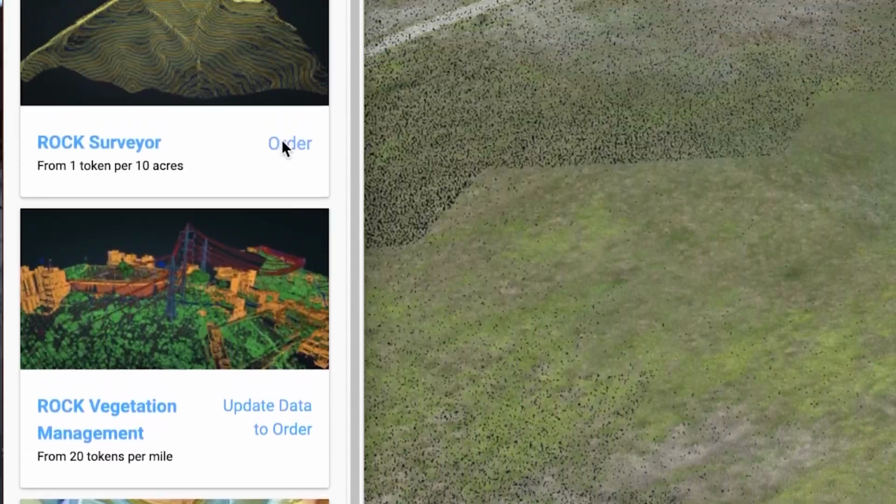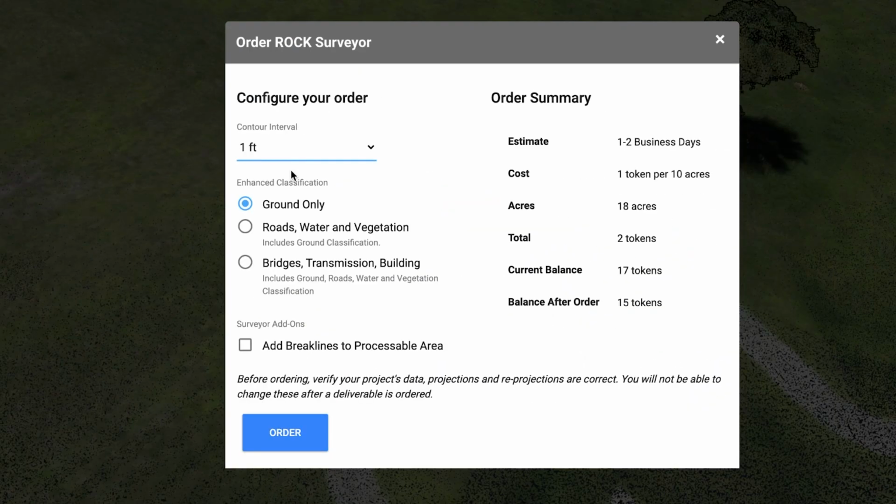It's going to give you the contours. You can also get a bunch of other features classified if you want: roads, you can do bridges, transmission lines, water. There's a lot of things you can do, as well as break lines.